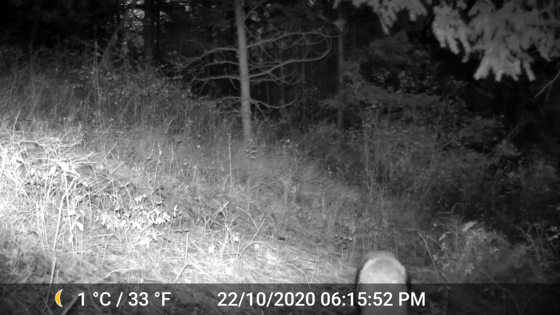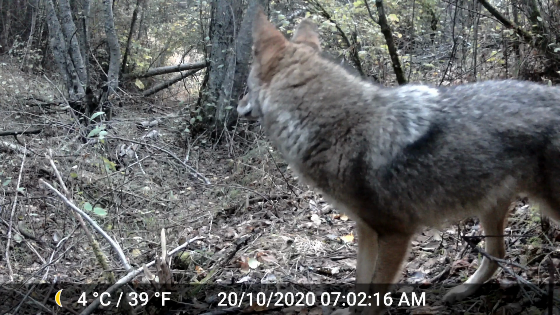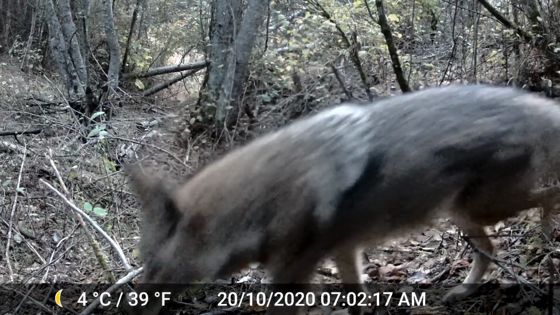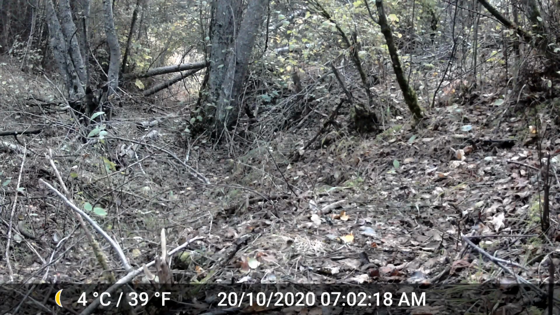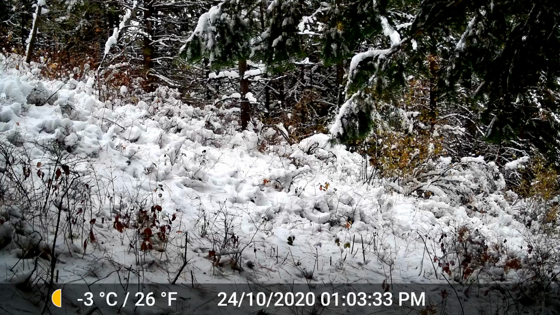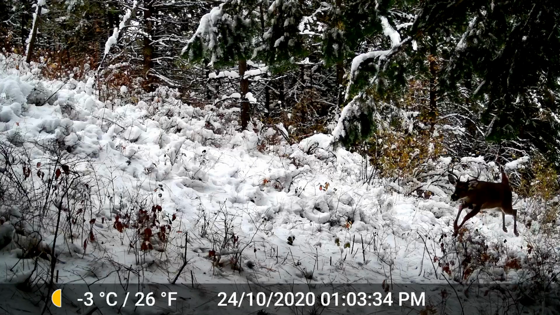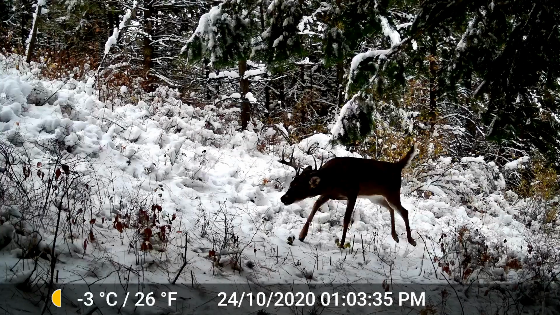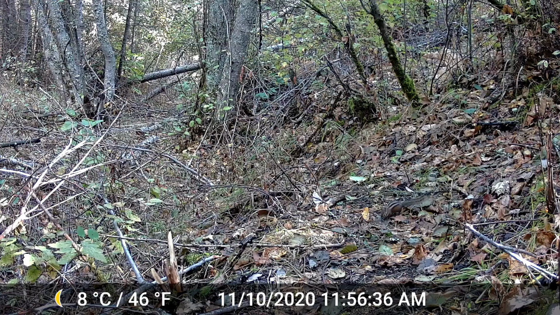Another surprise I had in the past summer was the presence of a cinnamon bear. I first got a couple of very poor images of a cinnamon bear cub, and at first I thought there was something wrong with the camera because the color of the bear cub didn't look right. I thought it should look black, but instead it was kind of a reddish brown. And then finally I was able to image the mother and the cub walking up the hill, and that's when I realized that we have a cinnamon bear family living up in the park.